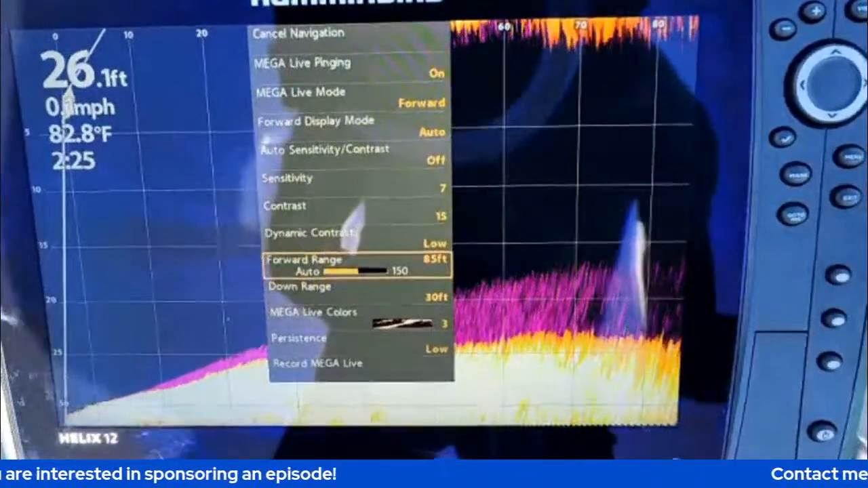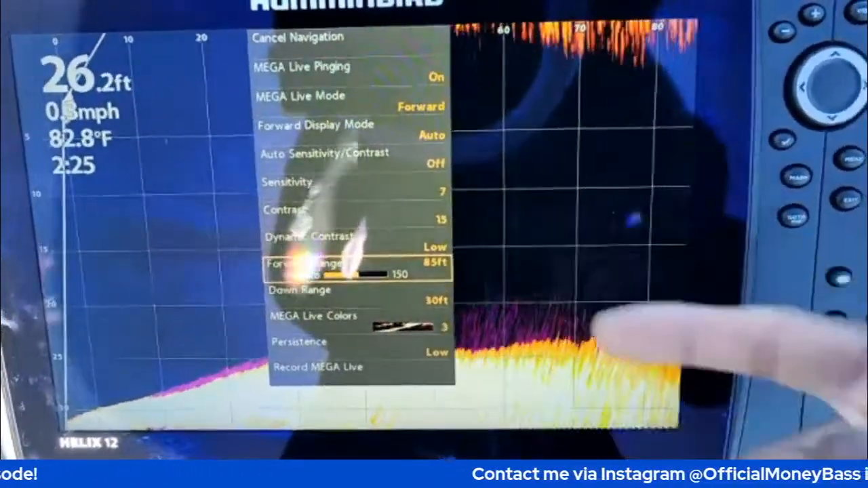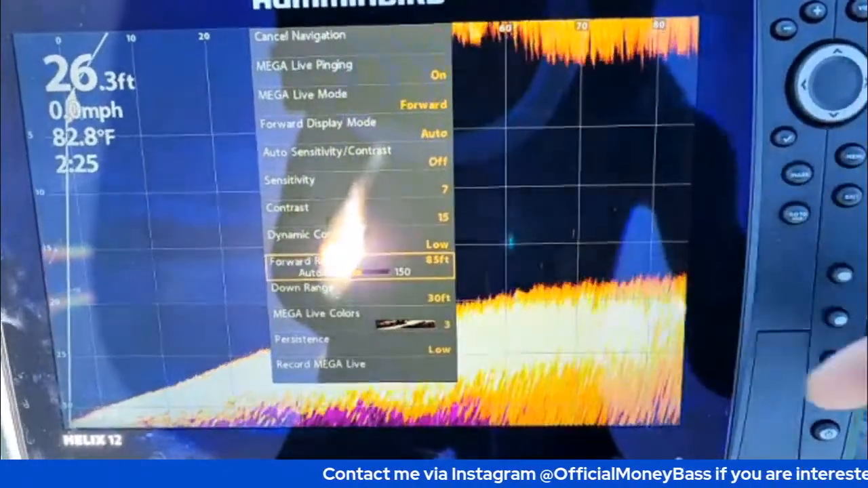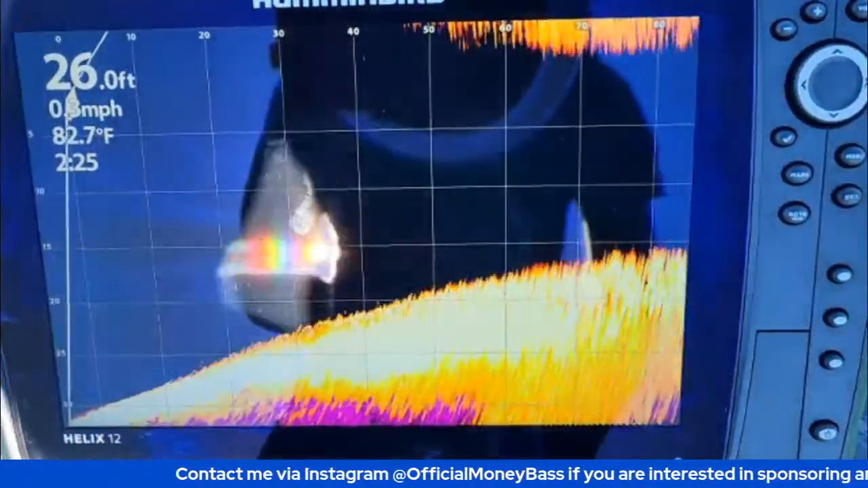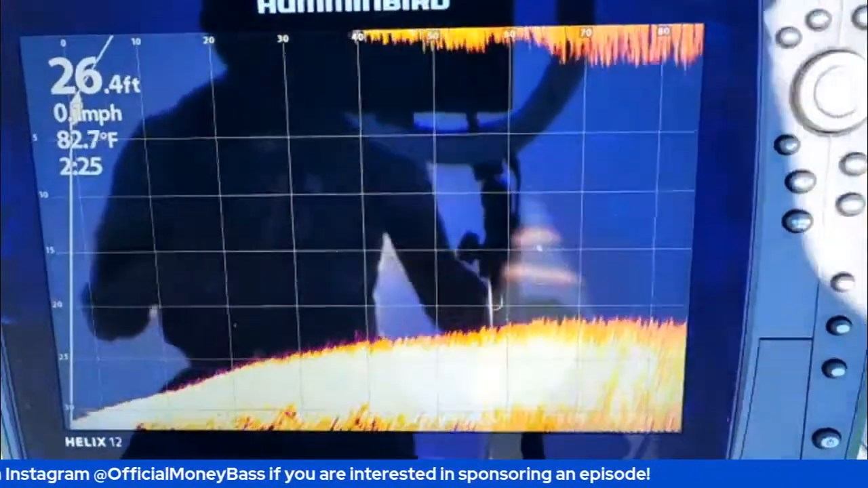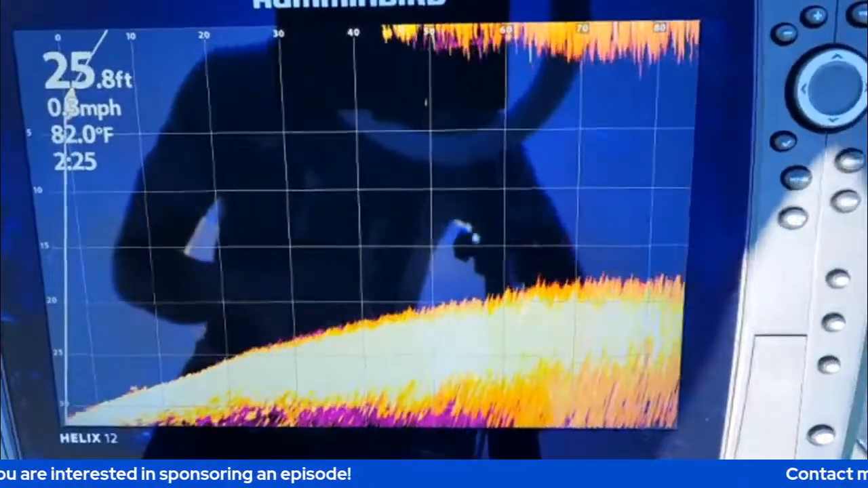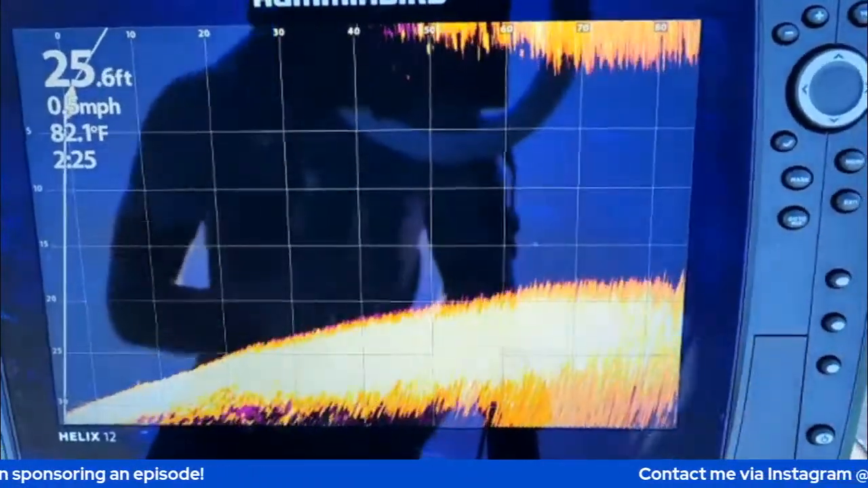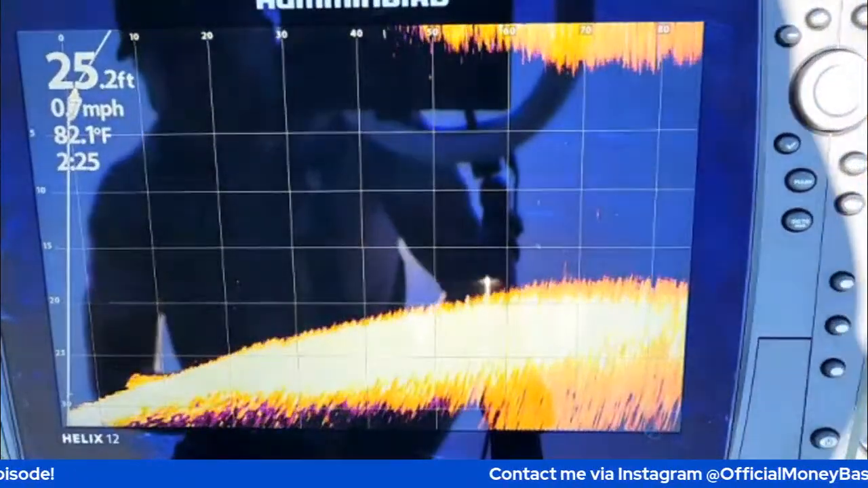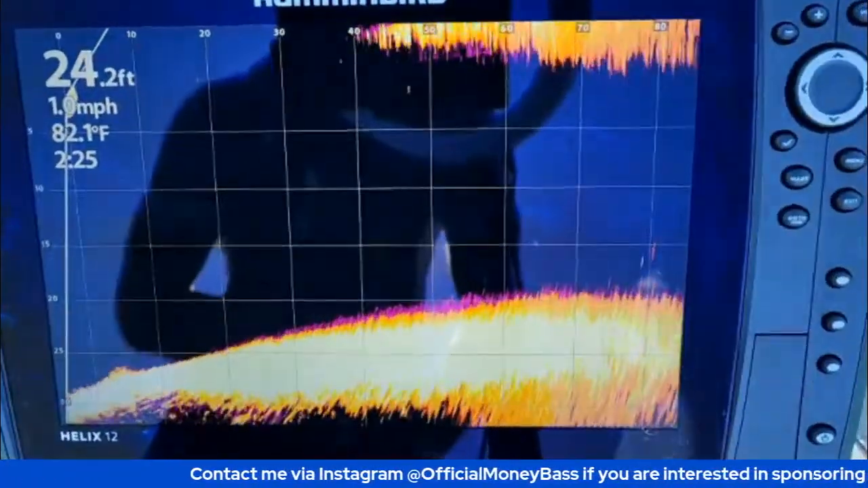All right, let's start off taking a look at the settings again. The only thing that I've changed is the forward range to 85. So I'm going to go ahead and exit out of this and start moving closer to the target, which is those fish that we just finished looking at. And just bear with me, guys, if that glare is getting on the screen. I'm trying to block the sun out the best I can, but it's the middle of the day, so that glare may get us a little bit.